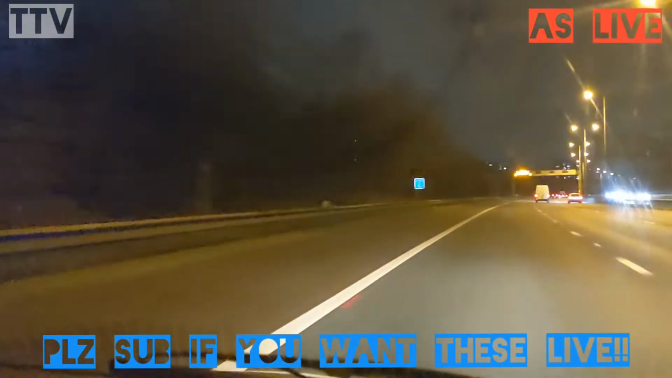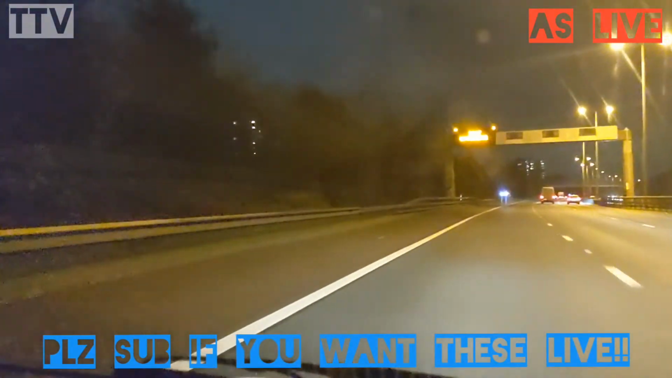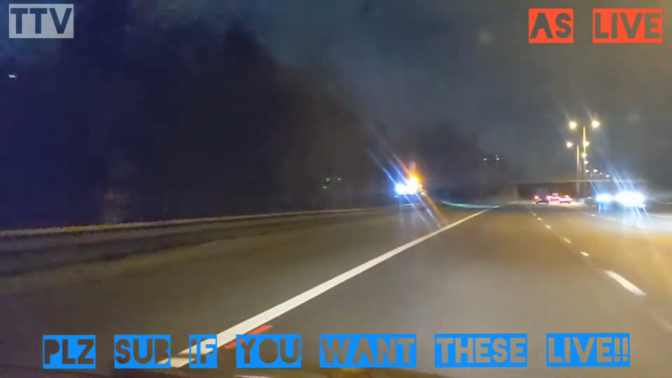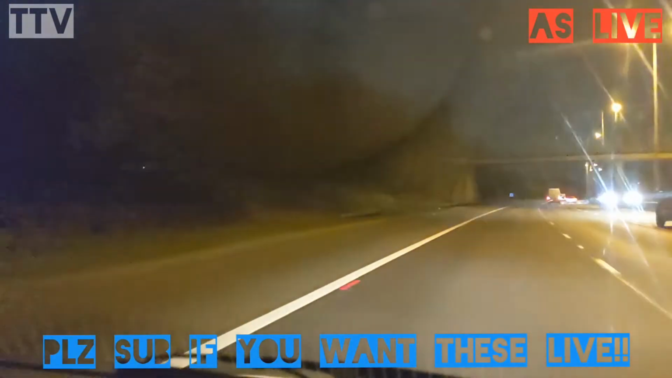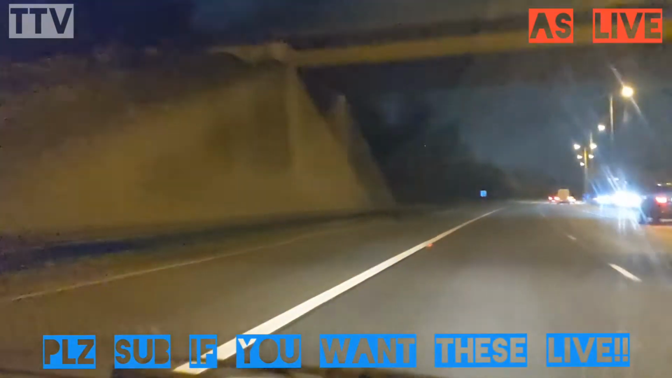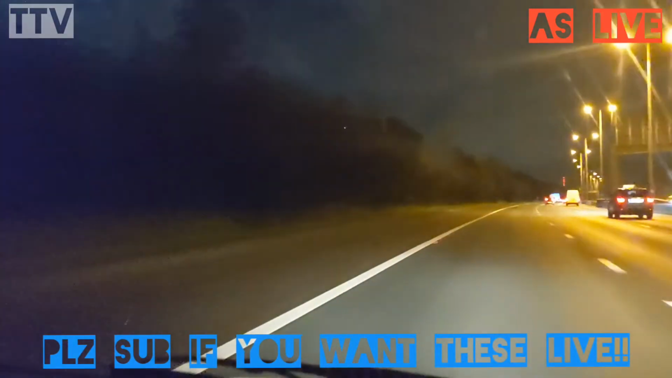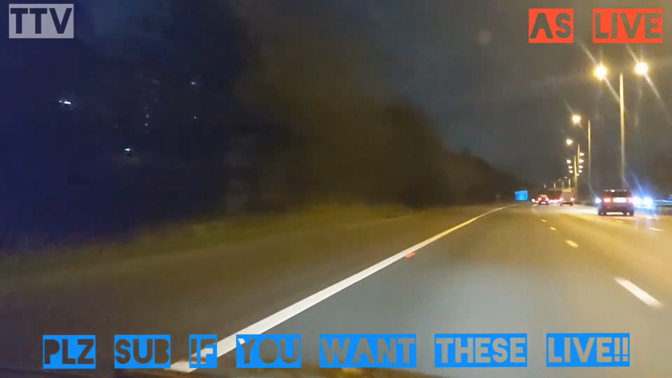He's now tapping his brakes. Got something going on the hard shoulder here. It's not even on the hard shoulder. Oh, it's a police vehicle. It's reversing into position, ready to catch an angry BMW driver, of which there are many.